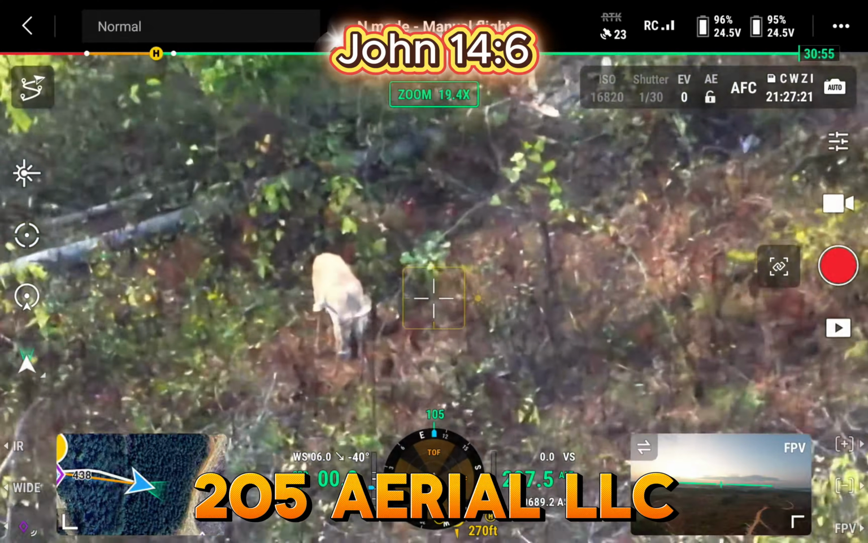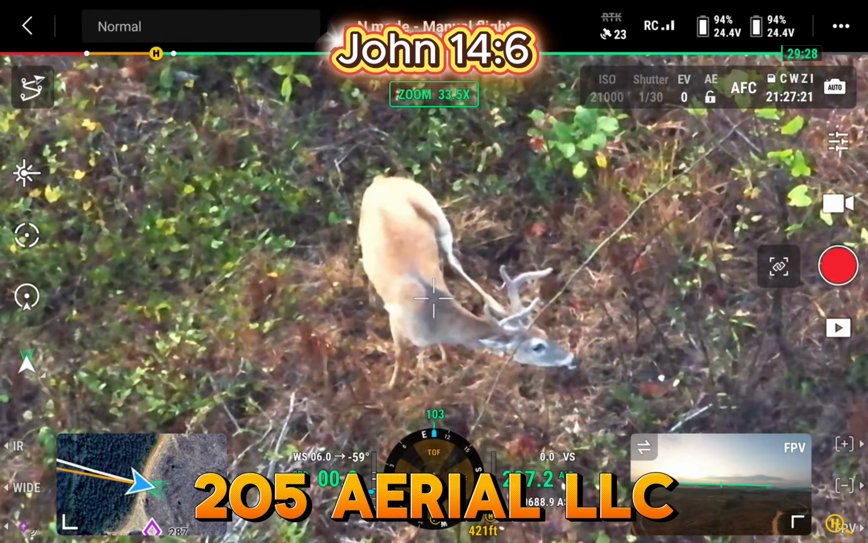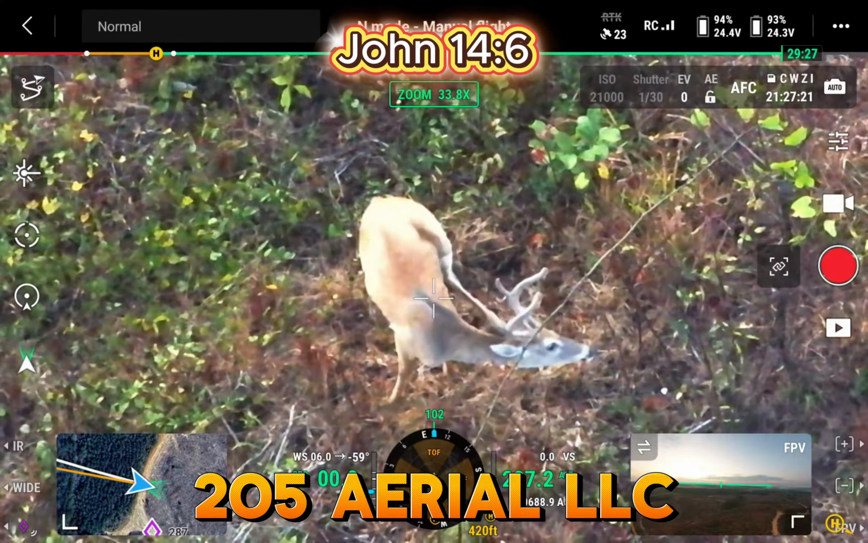And we got a buck. Got that itch going on. He's a younger one. It looks like a younger one.